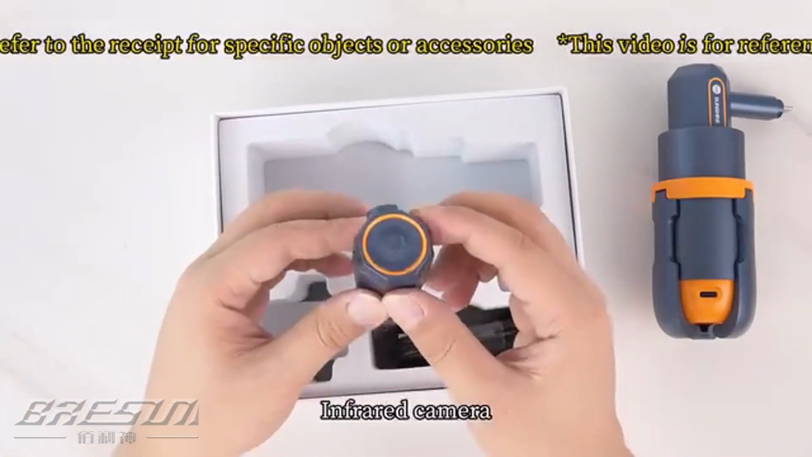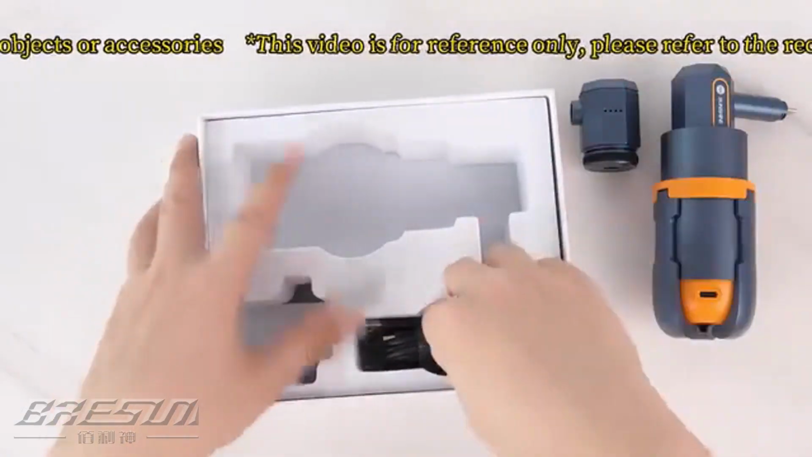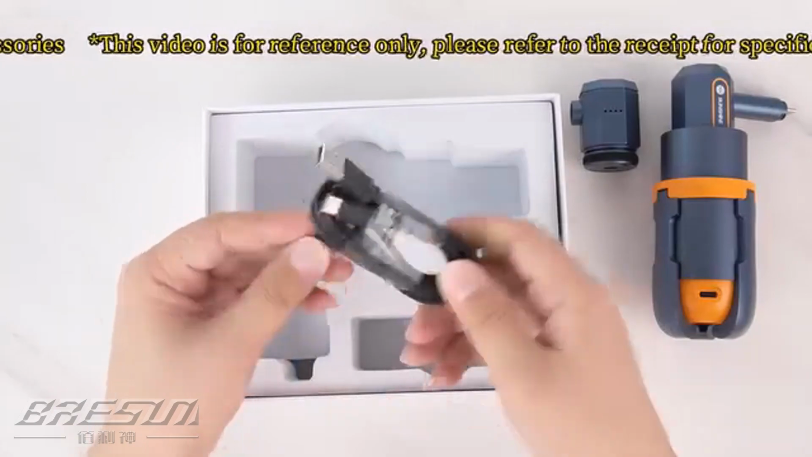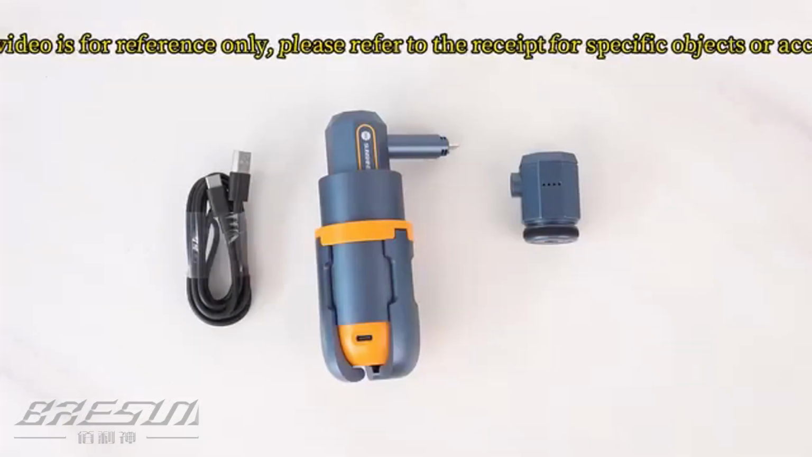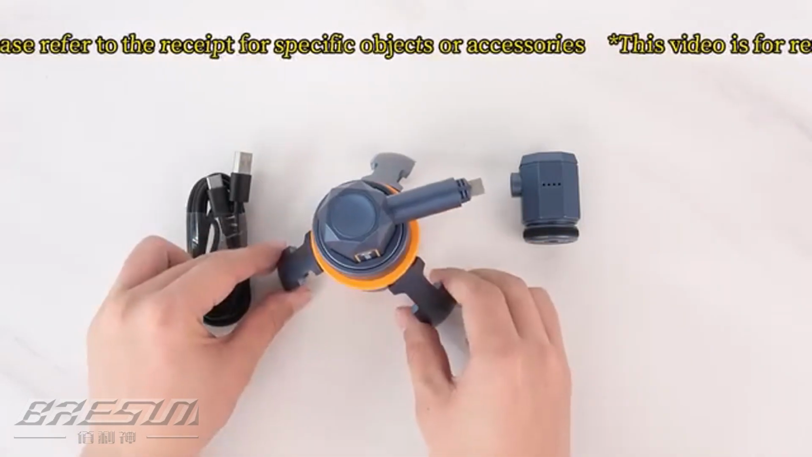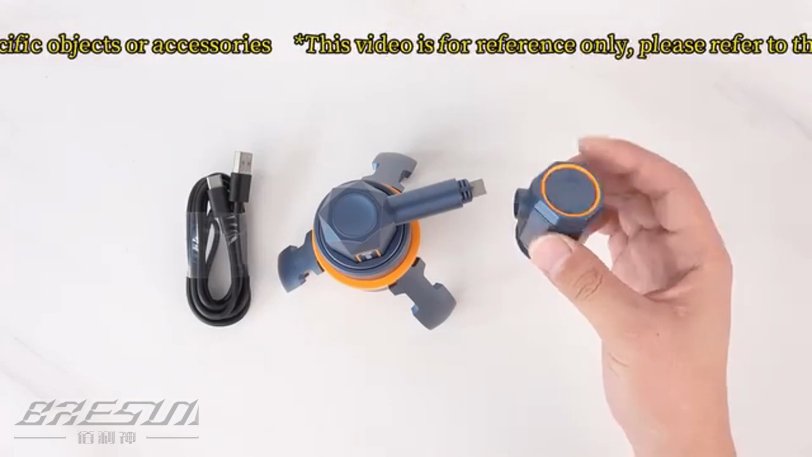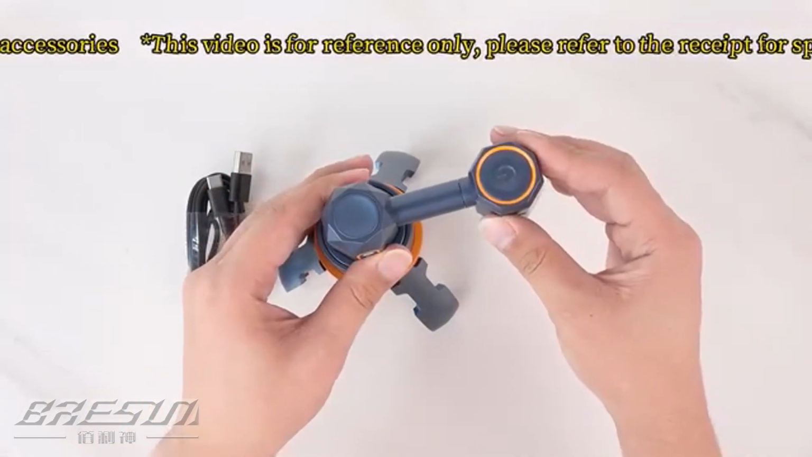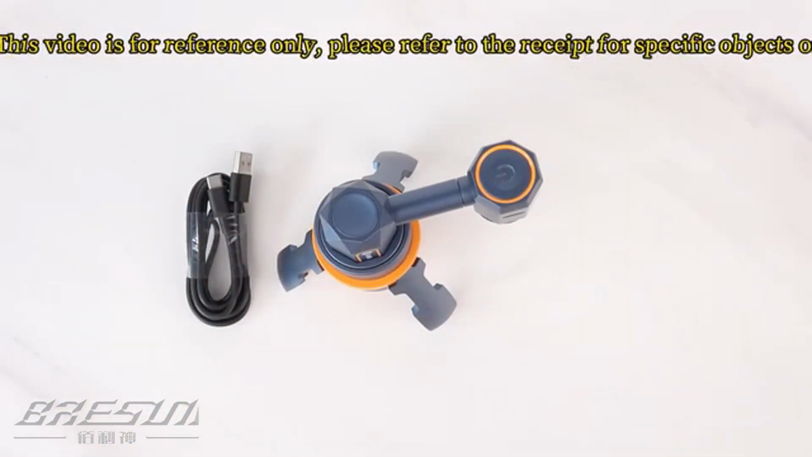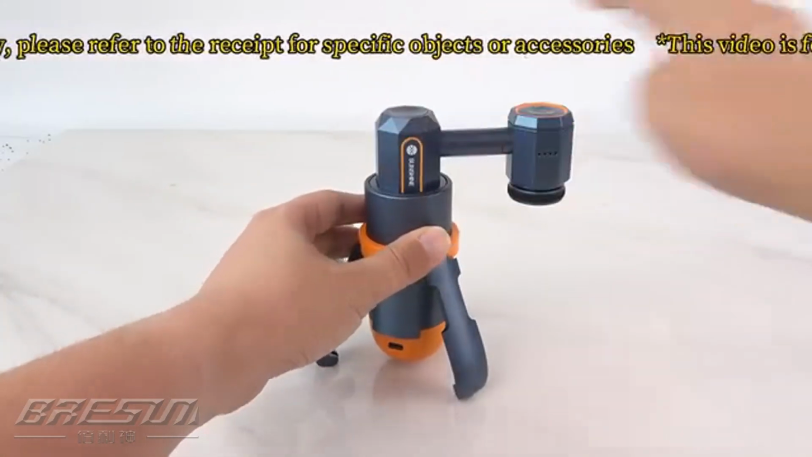Infrared camera. Type-C data cable. Unfold the base and place it on the table. Install the infrared lens into the bracket. Height can be adjusted by telescoping the top.